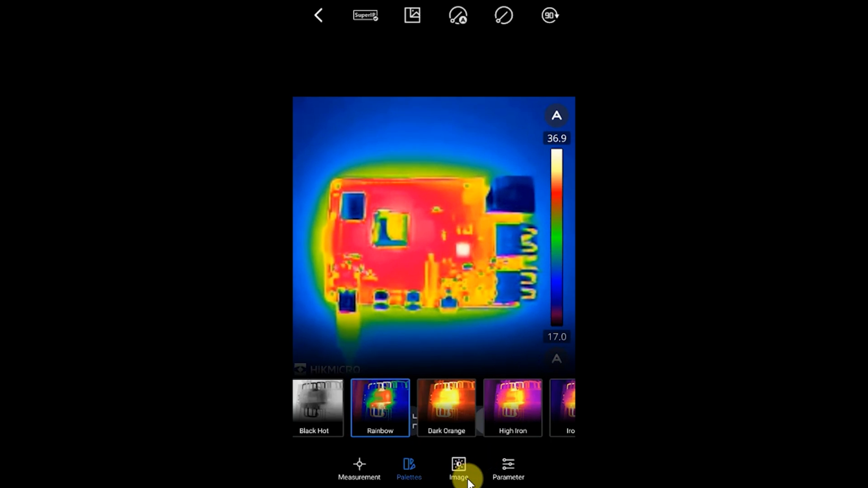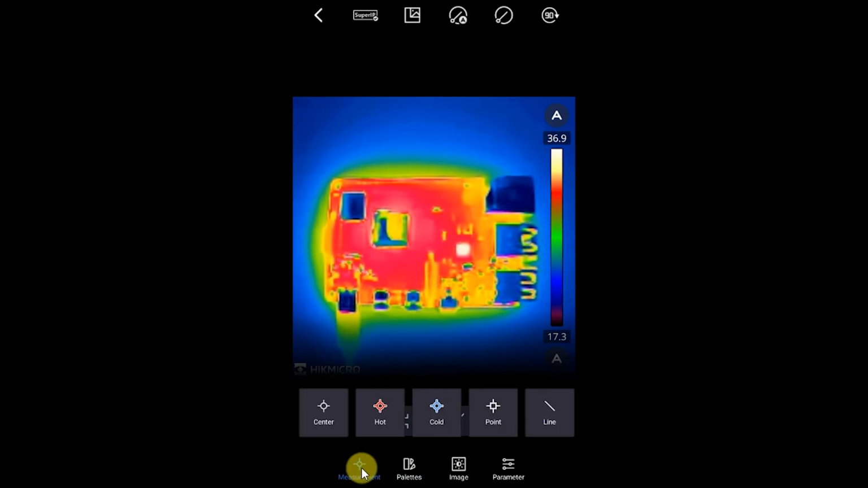We were picking it up at just about 36 degrees when we were using the general purpose emissivity setting. If I now come in here and use my point setting and put it on there, you can see that the real temperature for this one is up nearer the 37 degrees centigrade mark. So by setting the correct emissivity setting, we are getting a more accurate reading.